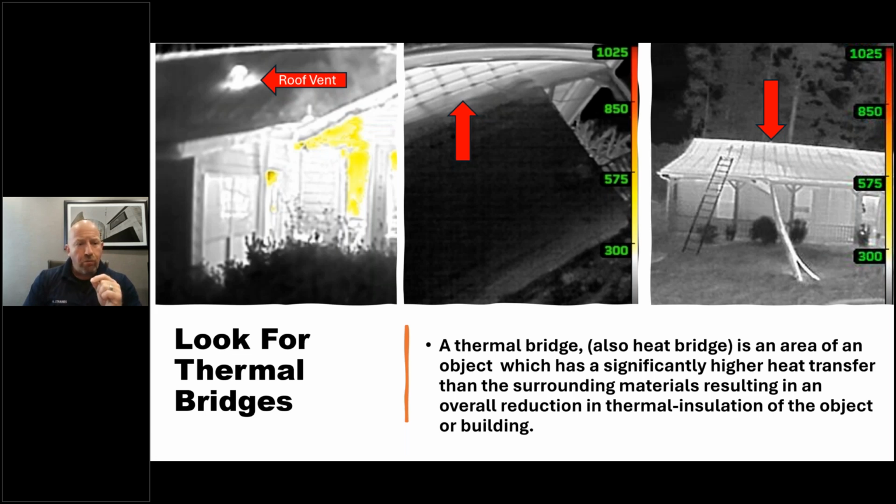You're seeing a roof vent in picture 1 that's heated up. We have a fire on the first floor, but in the attic, we're already seeing heat transfer through that roof line on several different pipes, one of which is what they call a whirlybird roof vent, in the picture on the left. This is another picture on the opposite end, away from the structure in the center, where the heat is transferring so much into the attic that we're seeing thermal bridging through the siding, and in that attic space where we can actually see the wall joist, we can see the siding, we can see that it is building up with heat.